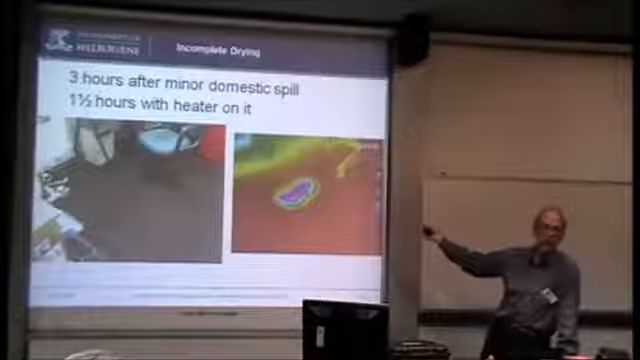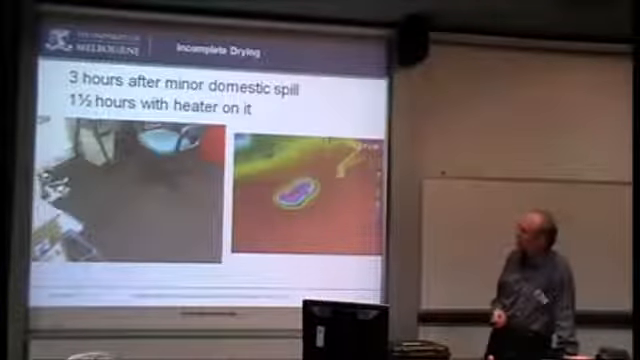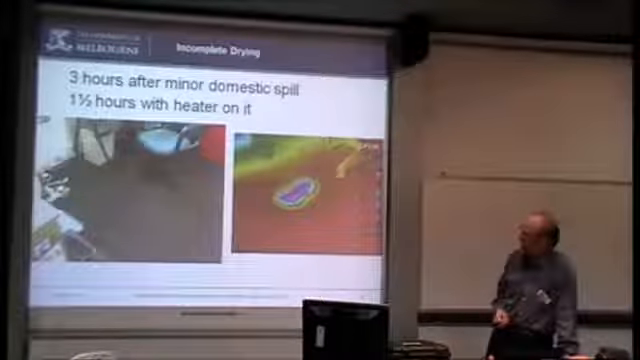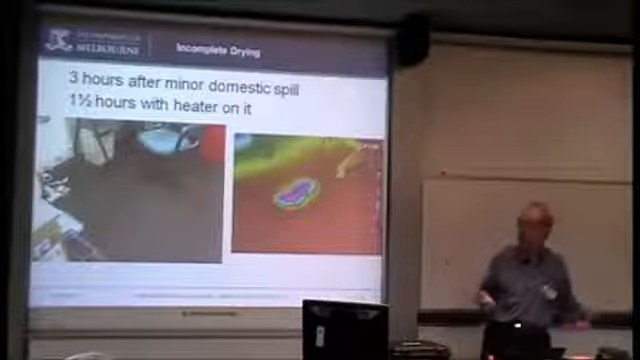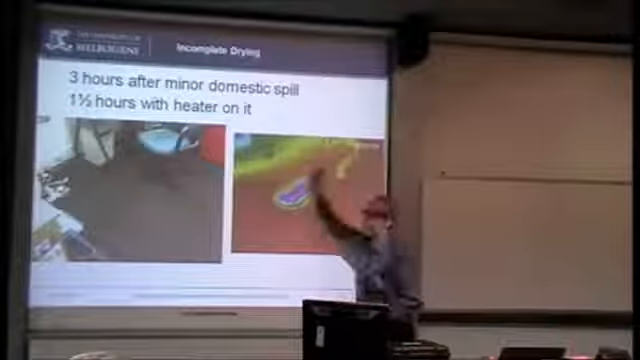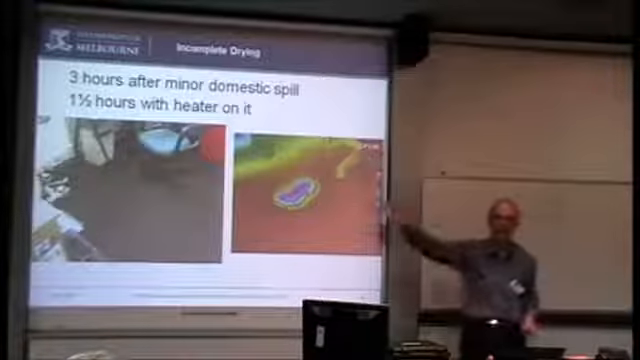In this case I knew what it was because I deliberately put water there. But even if you didn't, you'd have to start looking at the floor and saying, well, why would it be cold? That might be some other reason. There might have been a huge draft coming in from somewhere blowing on there. It could happen, so you need to look at your AC ducts and so on, but that wasn't the case.